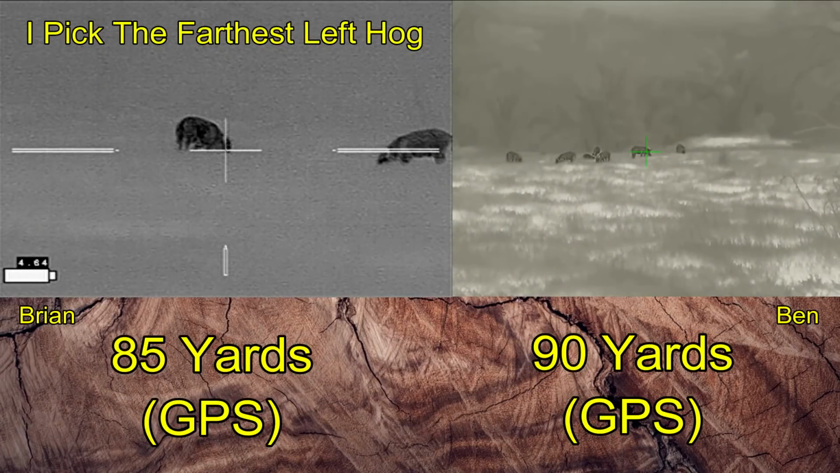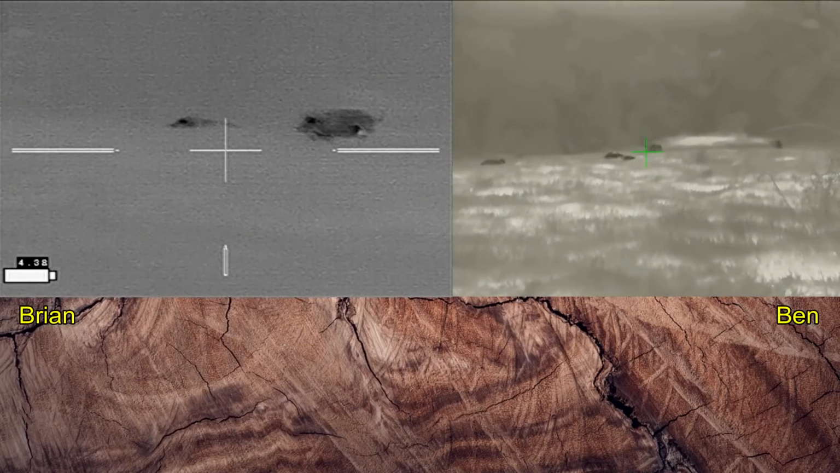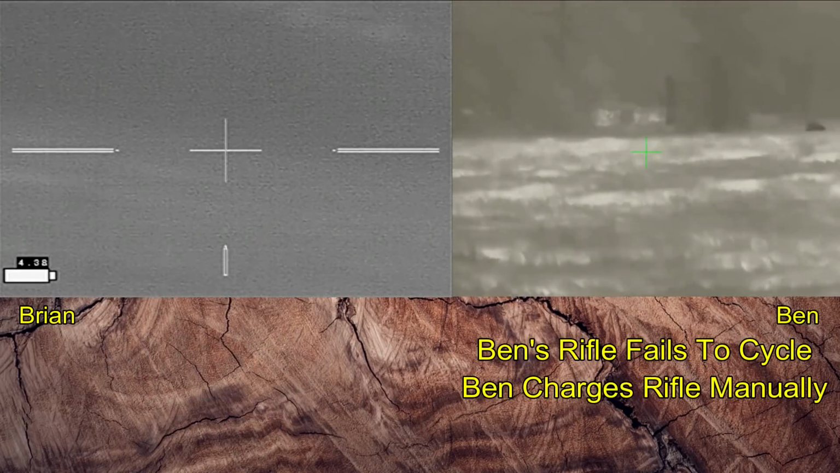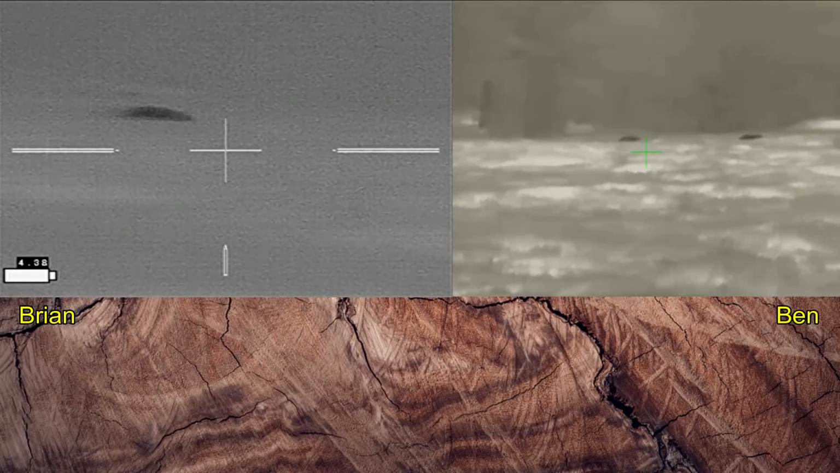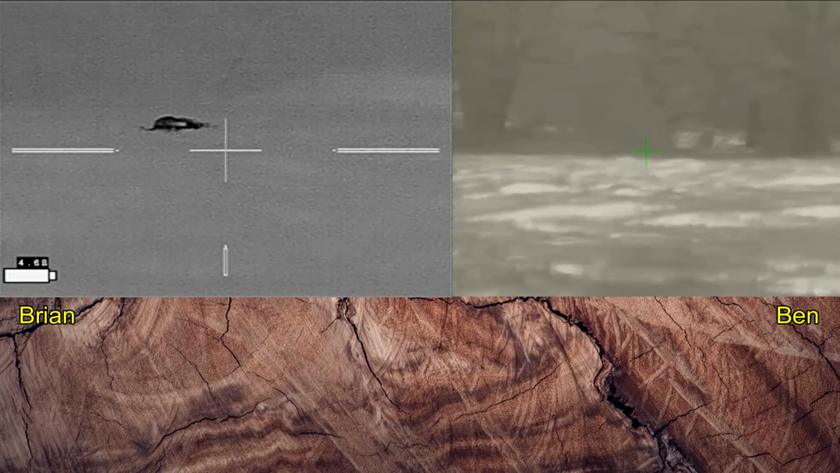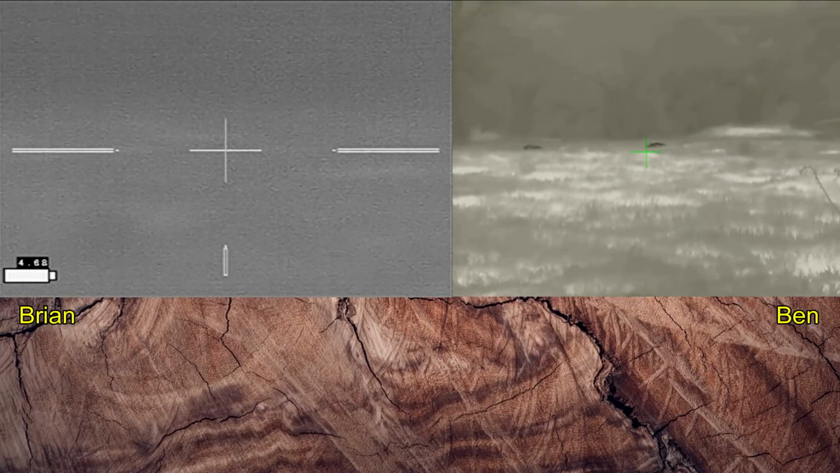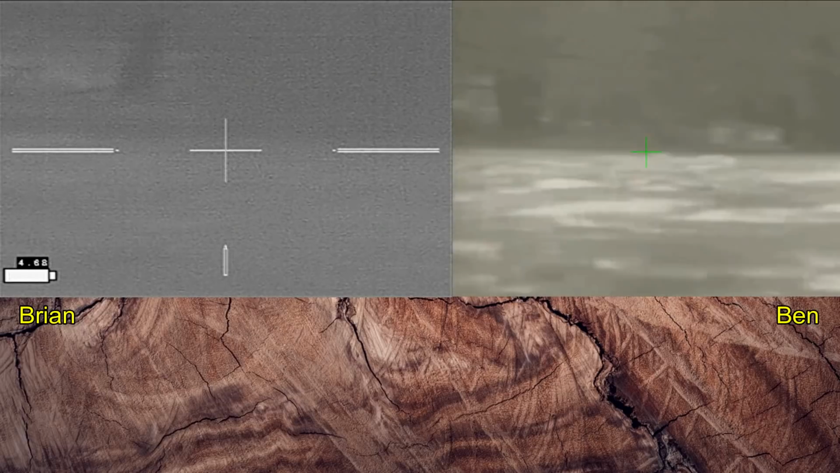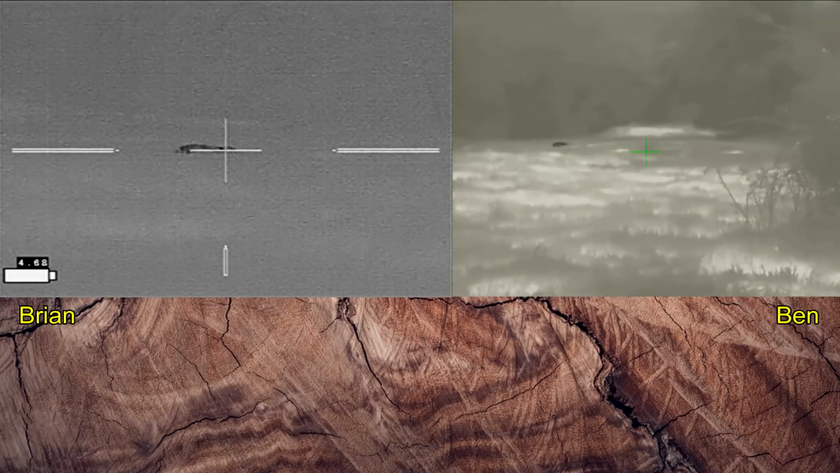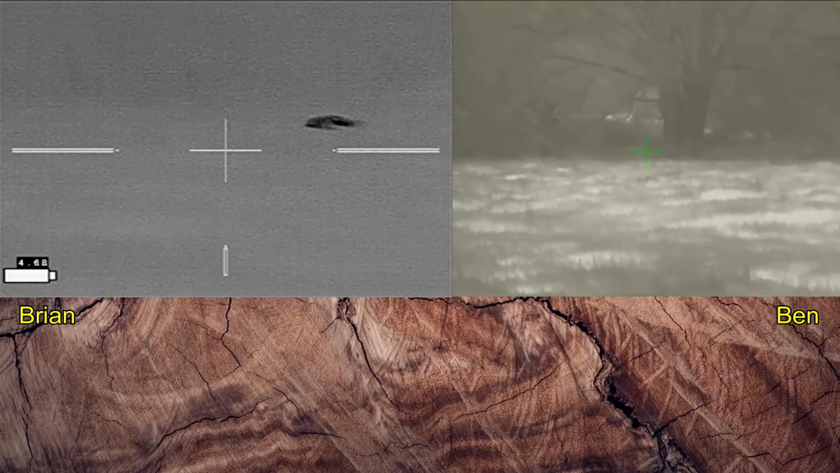Are you ready? Shooter ready. 3, 2, 1. Well, that was quick. Just keep an eye out. Pop out in the back area back there. Fist bump. Fist bump, boom. Safe. Safe.